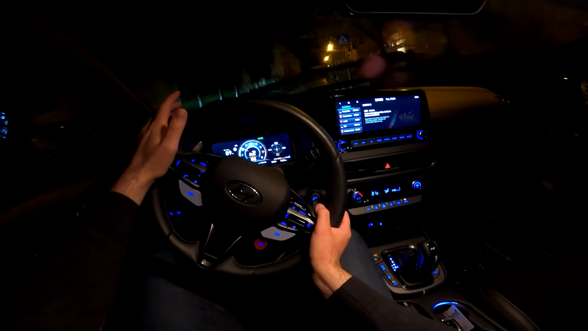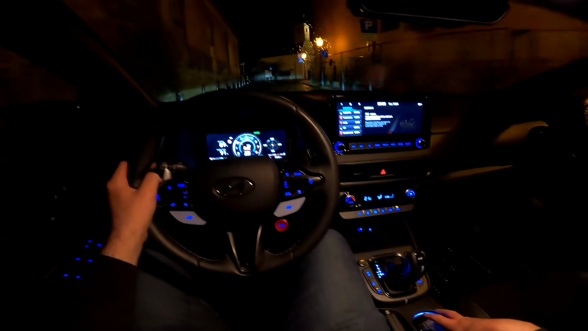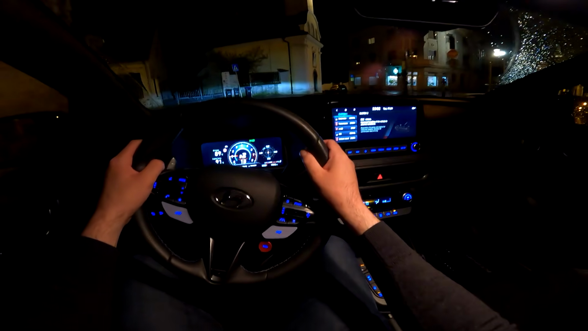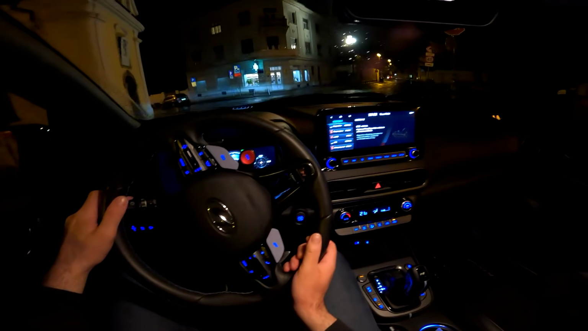What I would love to see are the ambient lights. So you just have this cup holder section illuminated, but other than that, no ambient lights around the dashboard, for example.